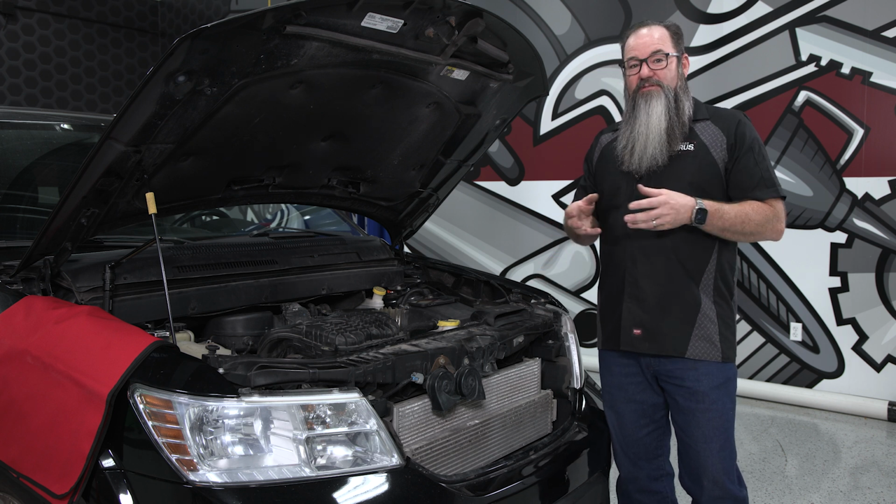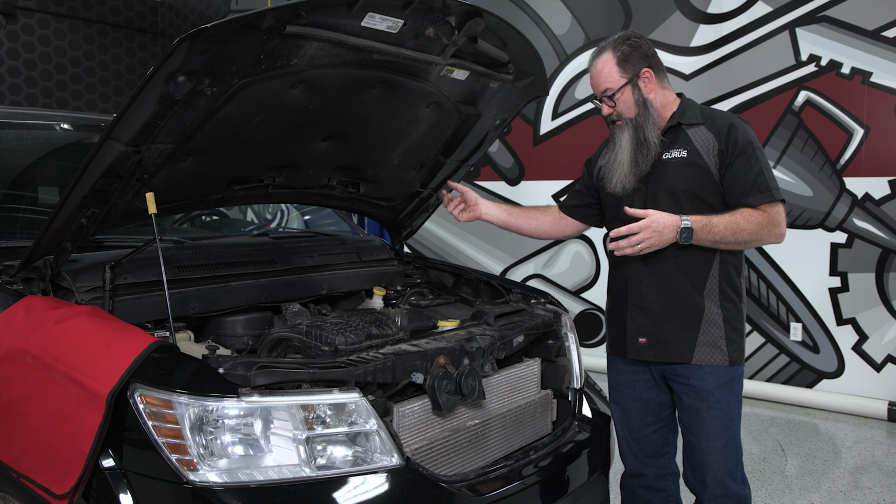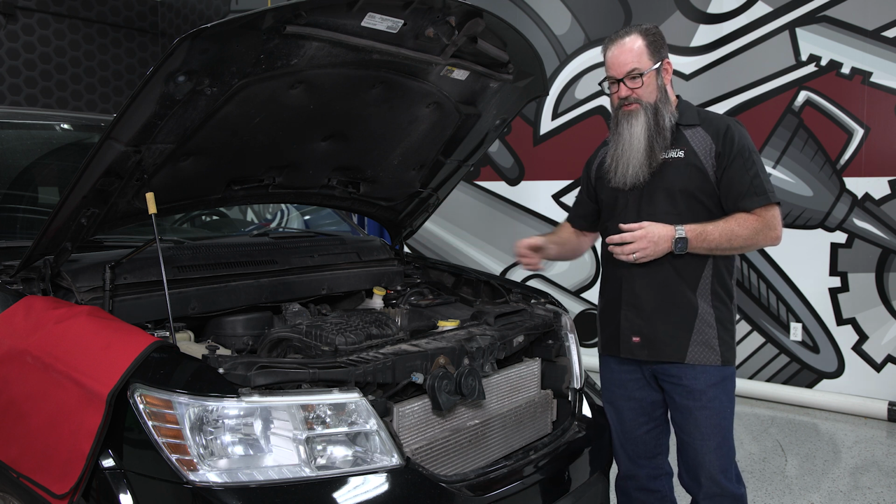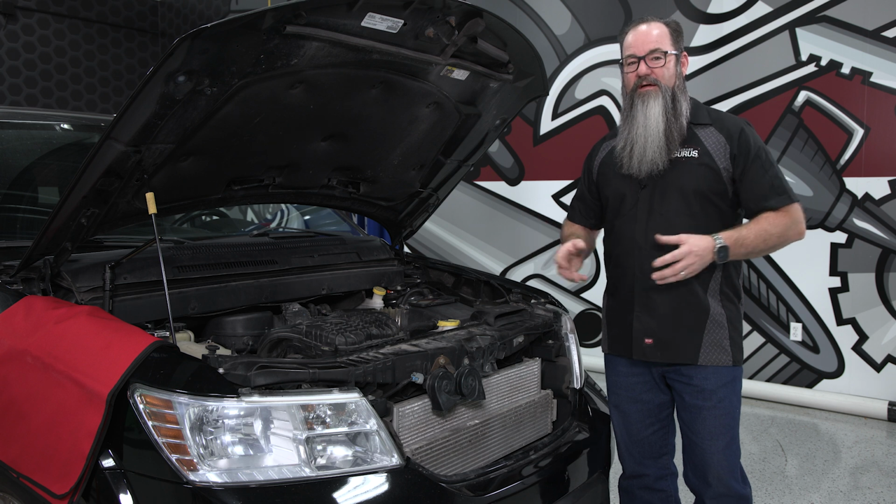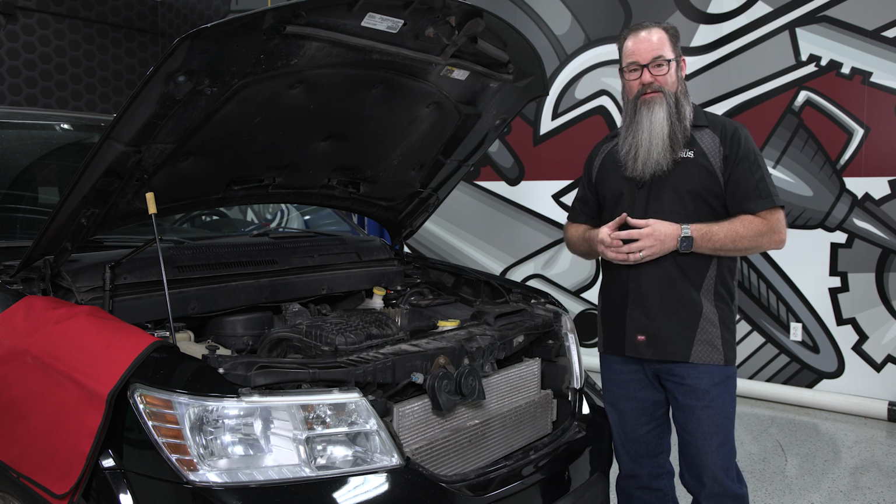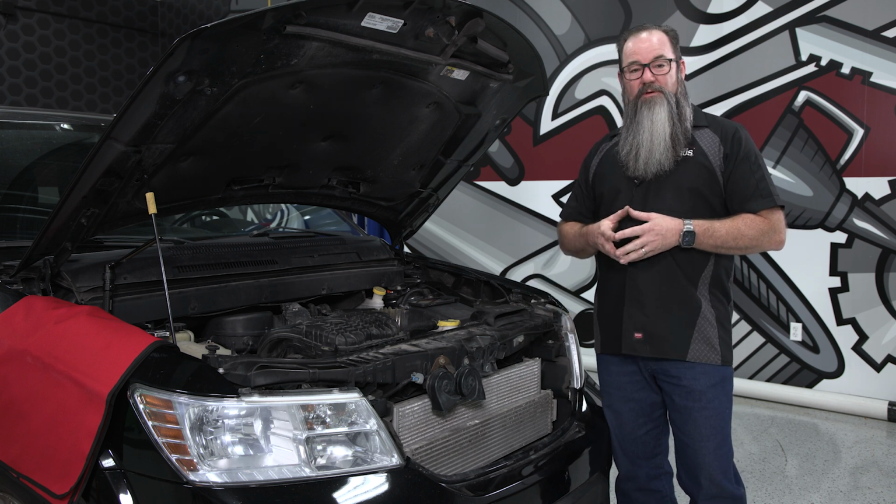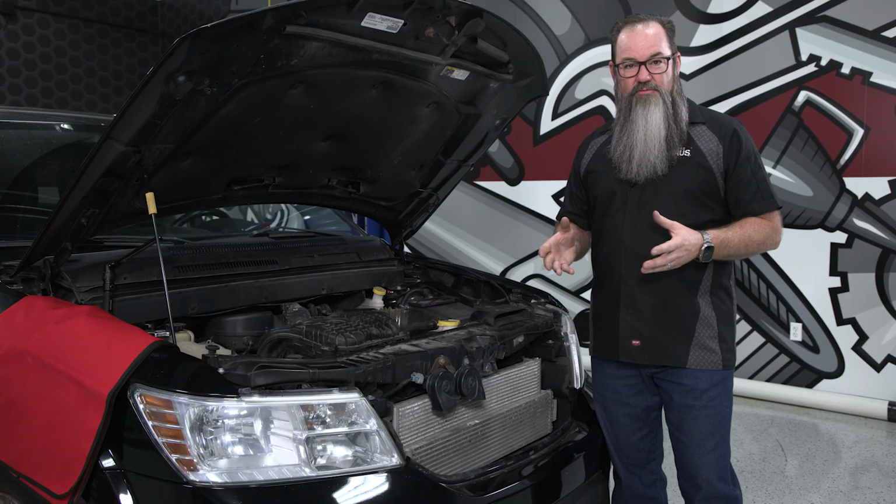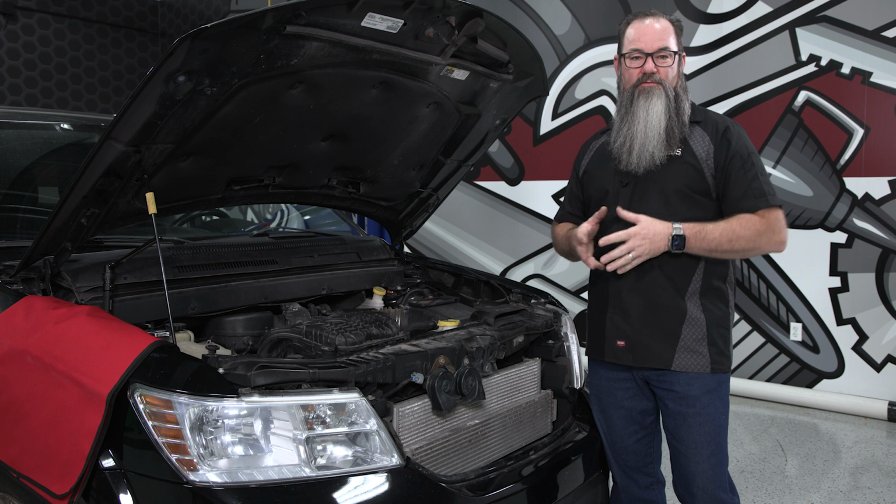If I had a restriction internally, say this transmission had failed at some point, and the transmission shop rebuilt the transmission, flushed the cooler, but maybe it still has some debris stuck up in it, clogging up some of the flow there. We would see that because that would generate a cold spot because there wouldn't be any flow of hot fluid through that section. Same thing with a radiator. If we had a partially plugged radiator, there would be cold rows across the radiator.